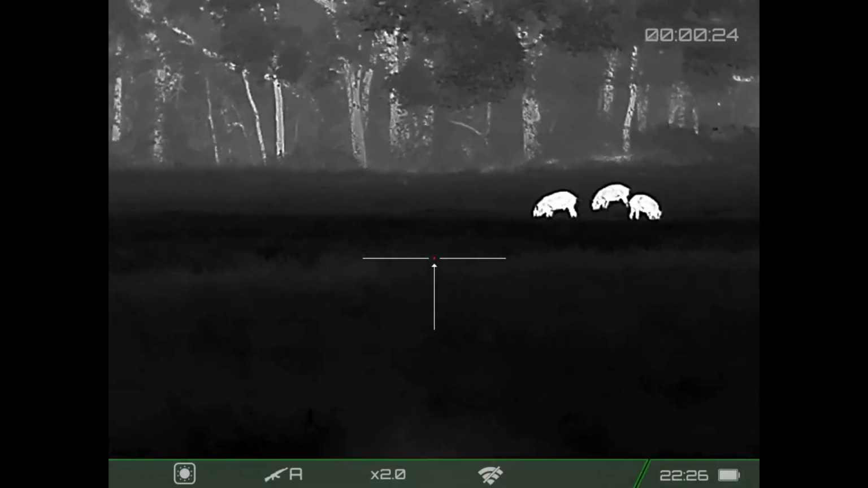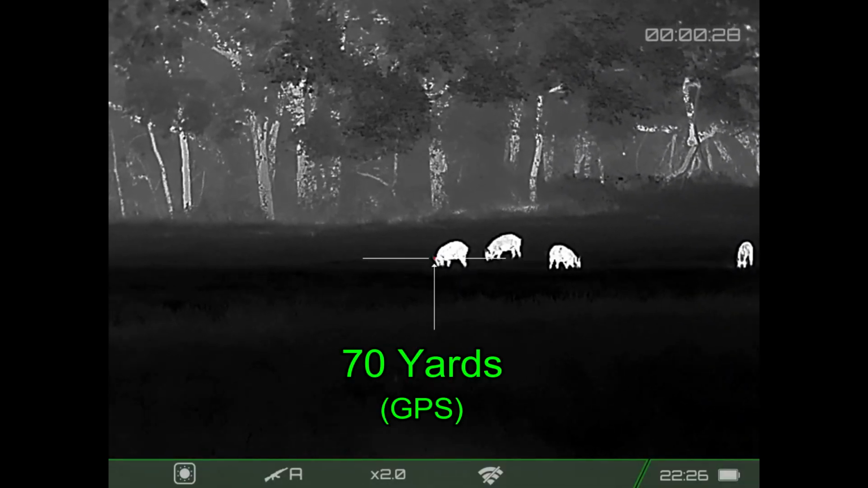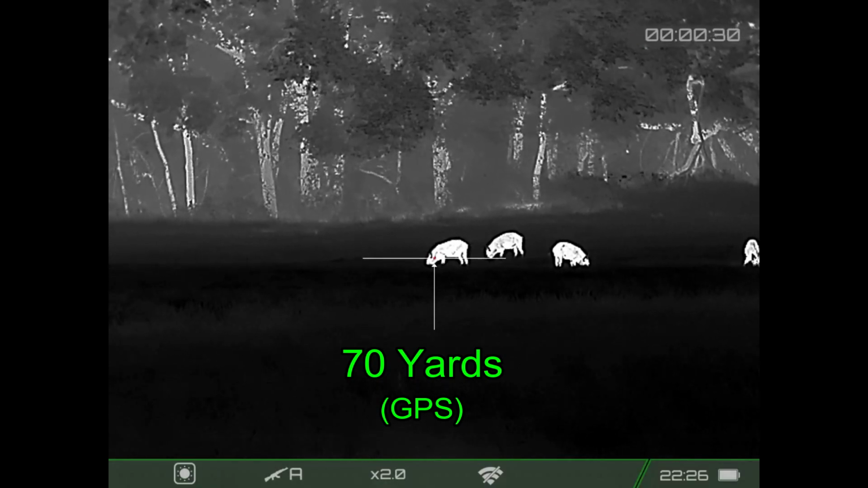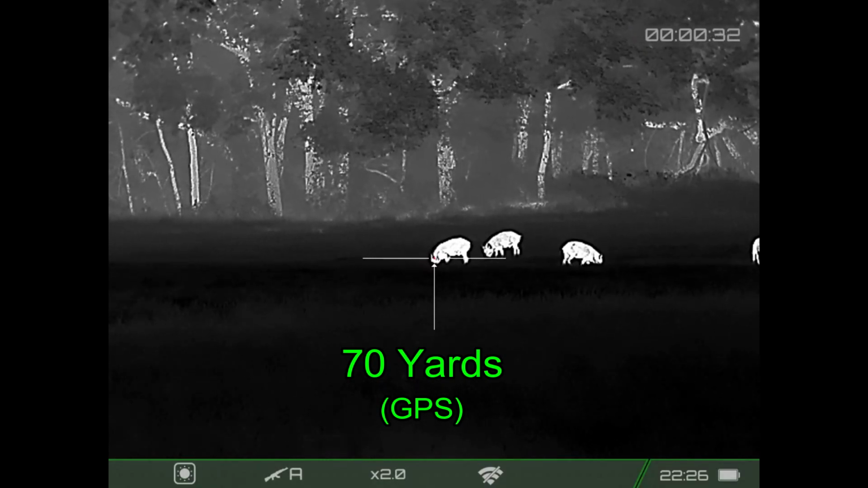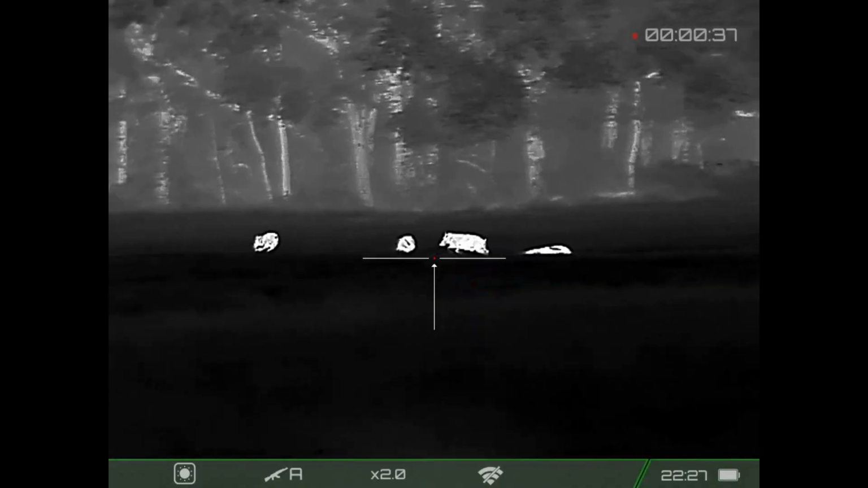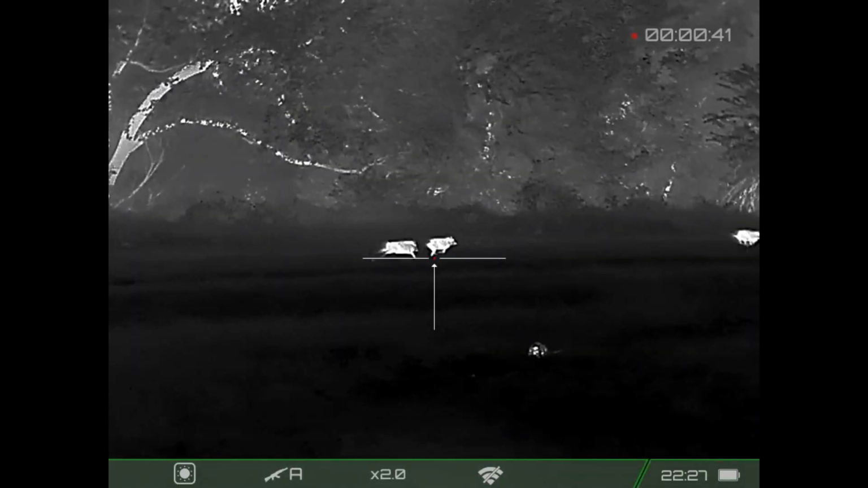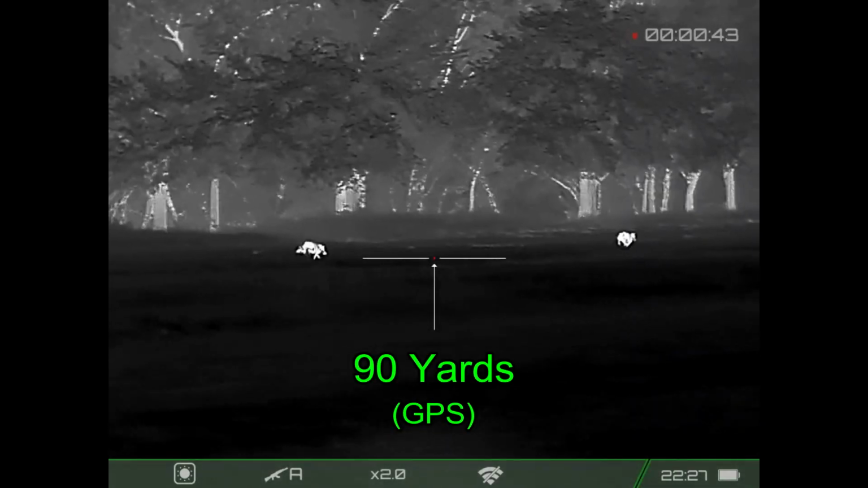Alright, after looking at my choices and given how well I did with recovery of the hogs from the last hunt, I'm going to take a more sure thing and take a close hog. Here we go. It goes down and the hogs start to the left, and then they cut back to the right, which completely throws me. I'm behind on the first shot. I connect there.